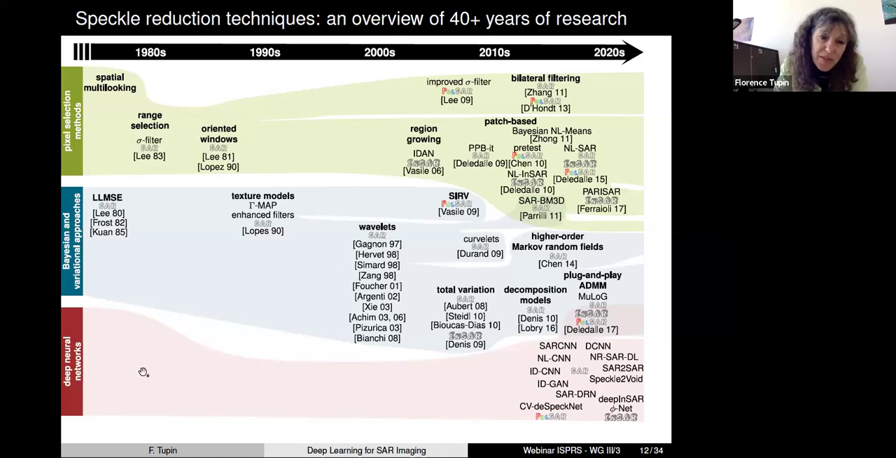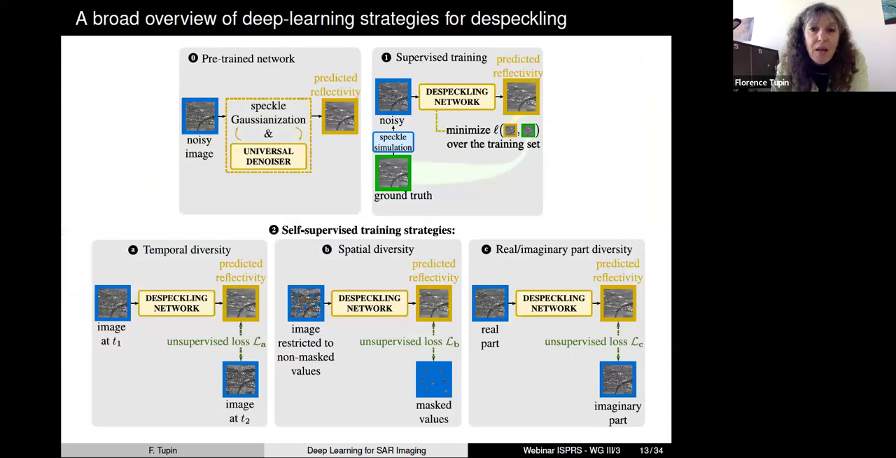And of course, more recently, we have the deep neural networks that have given very impressive results to be able to reduce the speckle that you have in SAR images. So I will mostly discuss, of course, these methods. In fact, you have many ways of trying to use deep learning strategies to reduce the speckle that you have in the SAR images.